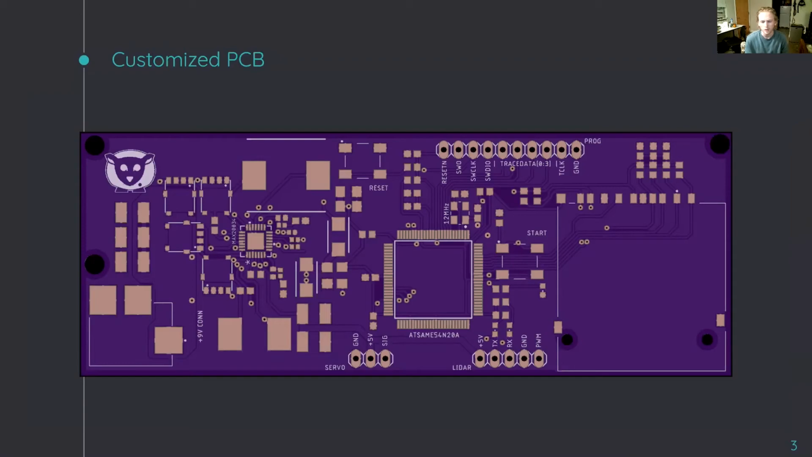The reason we went with this is because the LiDAR and the servo together require around 2.5 amps at their maximum, and that's also why we needed a 4 amp voltage supply. Given the high amps going through the system, we needed to make sure a voltage regulator would be able to handle this. So we went a little overkill with this, but that's okay.